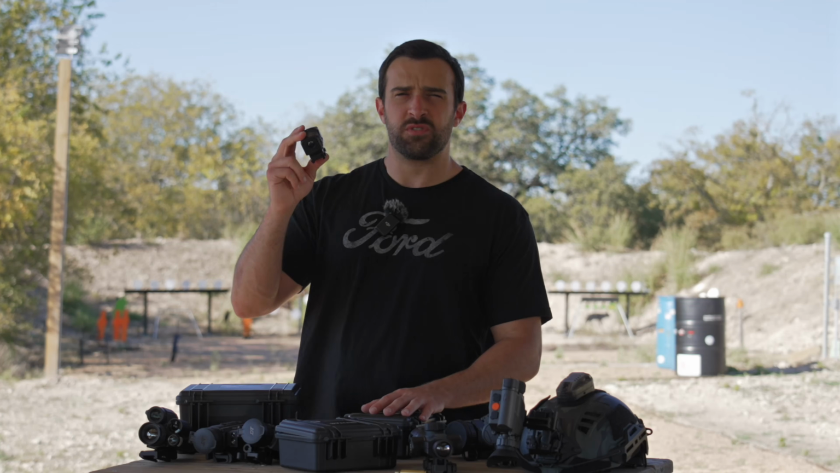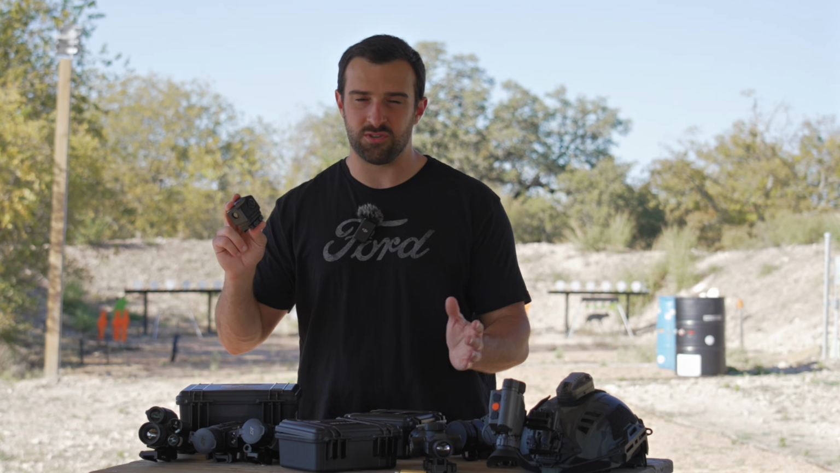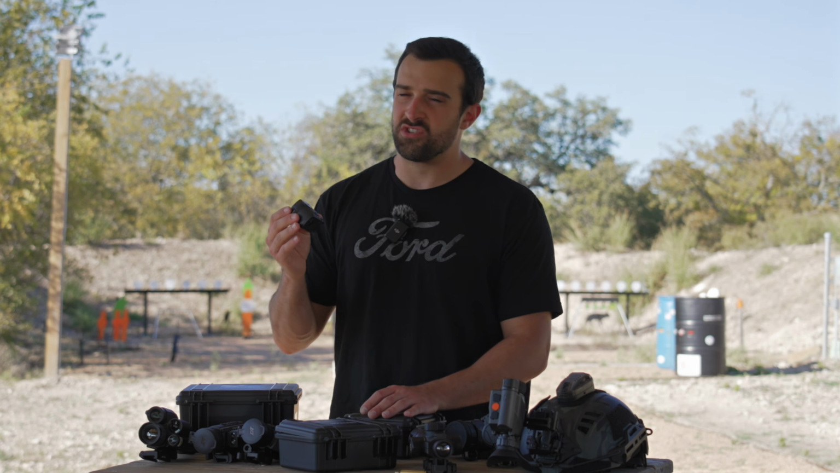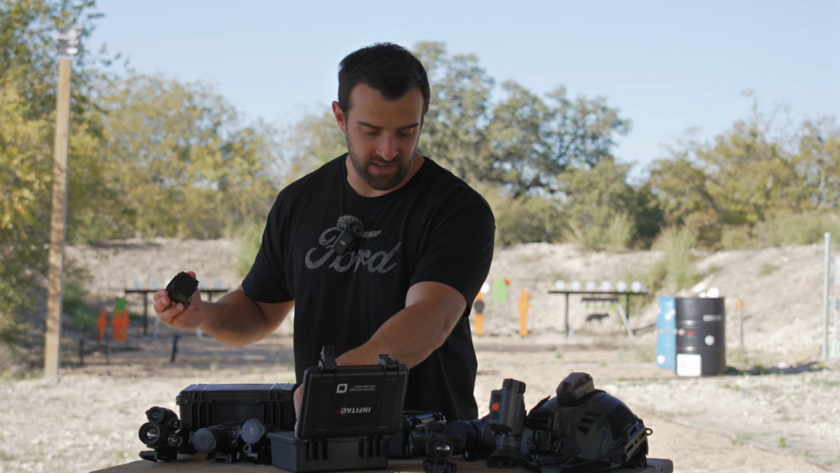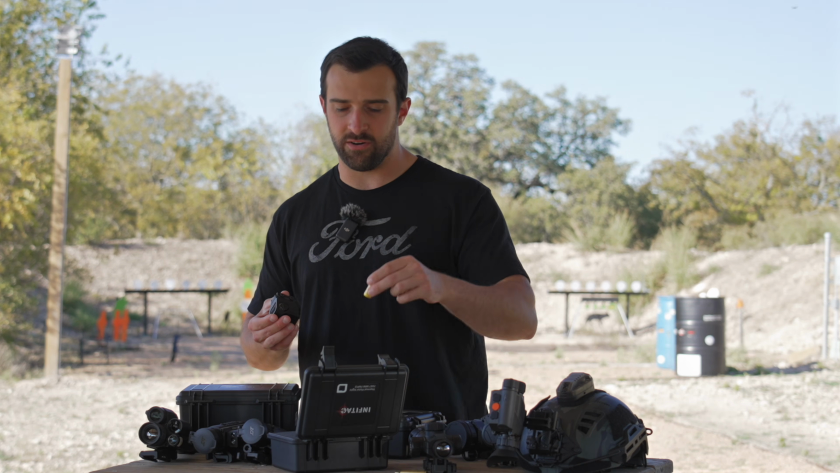You got white hot, black hot, red hot, and color. Minimum zoom of 0.5x, and then you can pinch zoom in for 1x. Those are your two options, and then back out for 0.5. Pretty darn simple. This little thing weighs just 1/4 pound. I will say though, it does use a non-rechargeable battery. Everything here comes with a battery and a charger. This one right here does use CR2 batteries, comes with 2 of them.